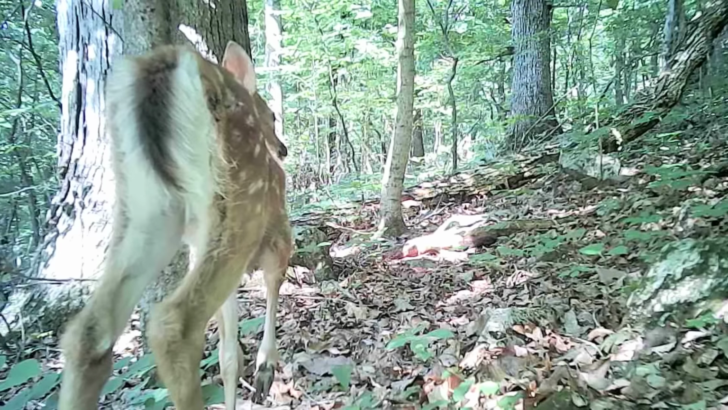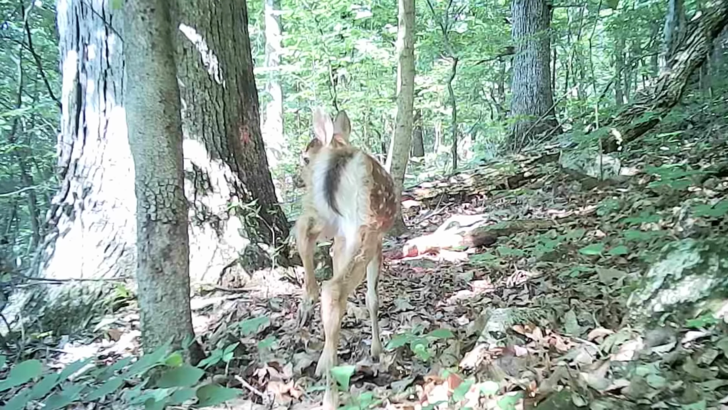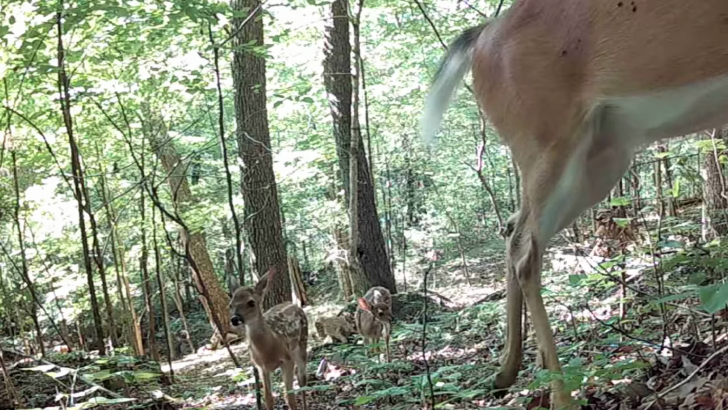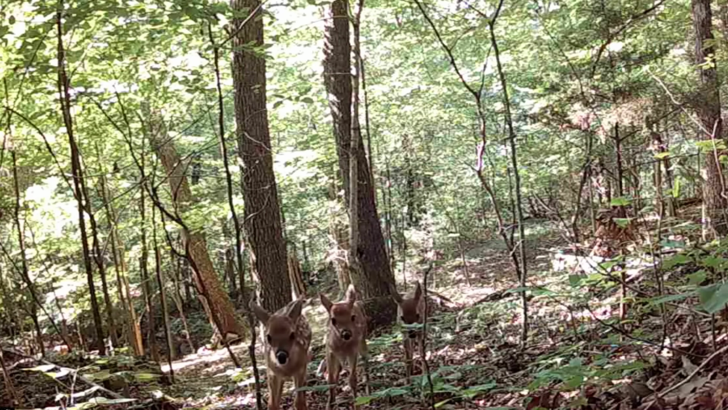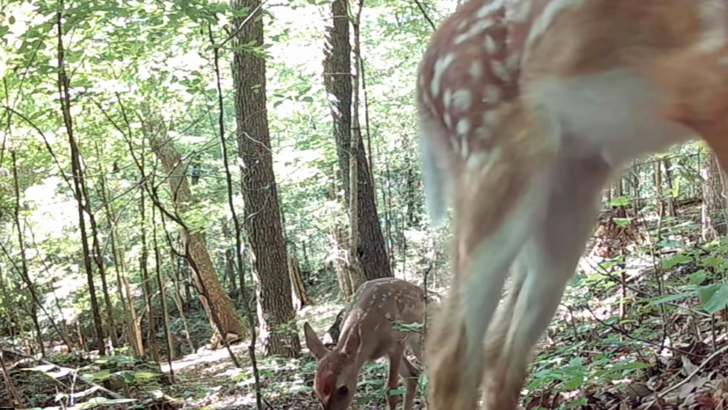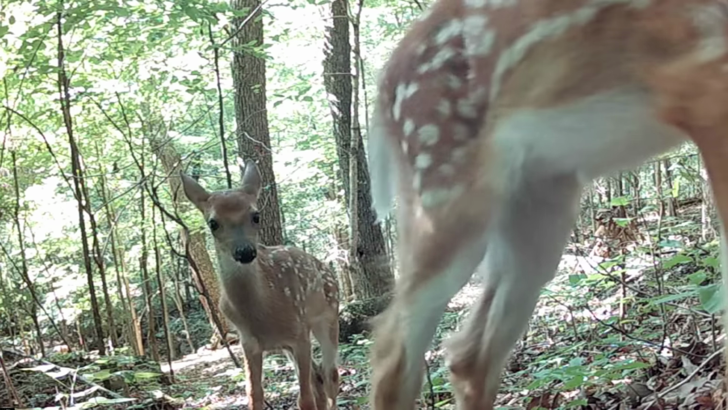And they nervous as a cat, but they're so curious. And here's the best I've had of the little triplets. Following Mom around. Ain't they beautiful? Rare to have triplets here year after year.